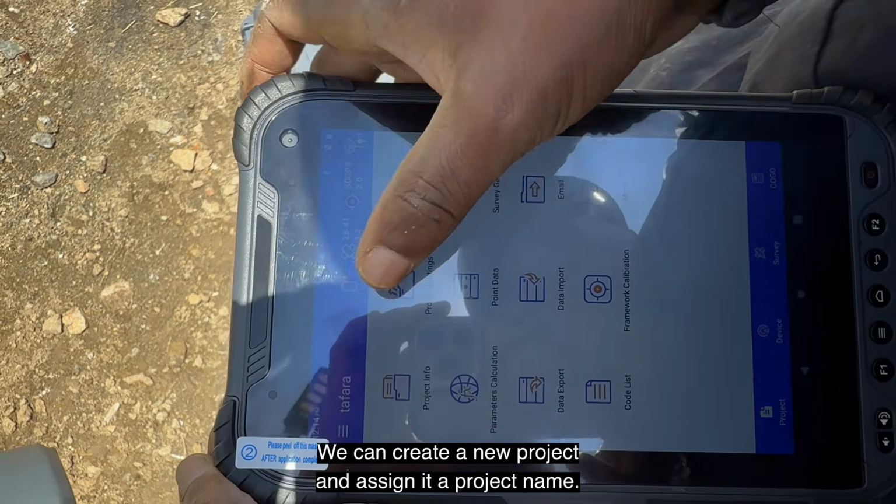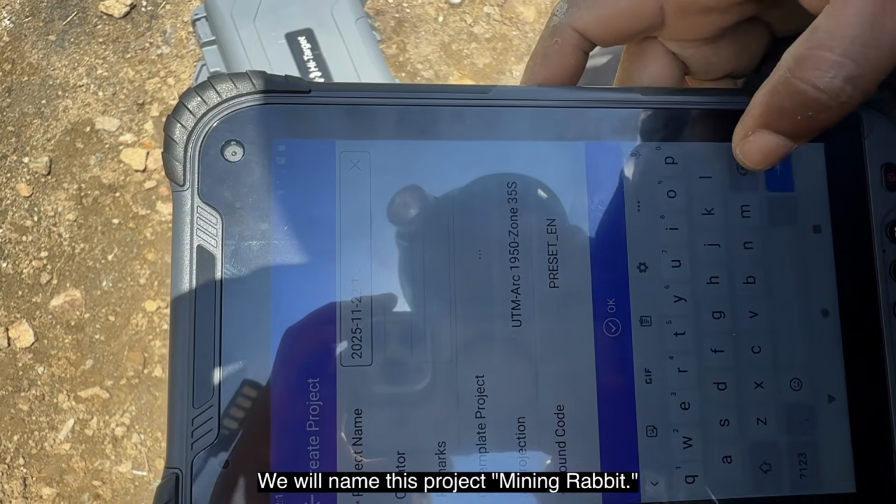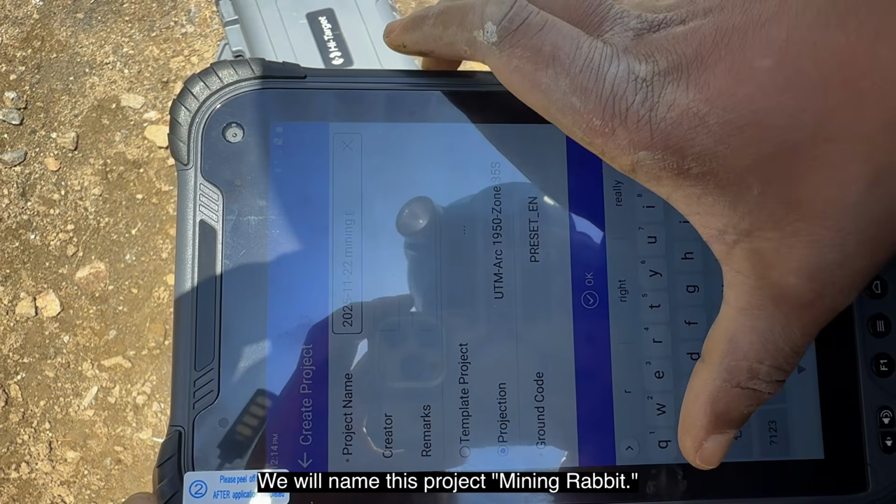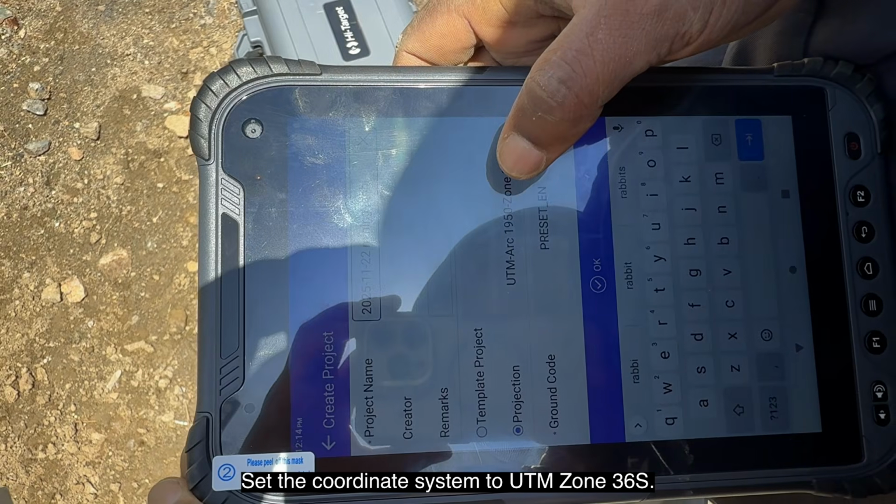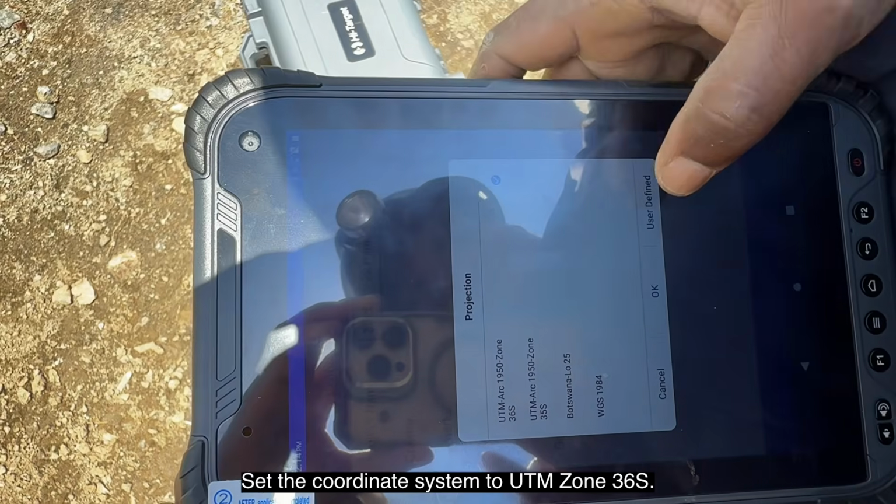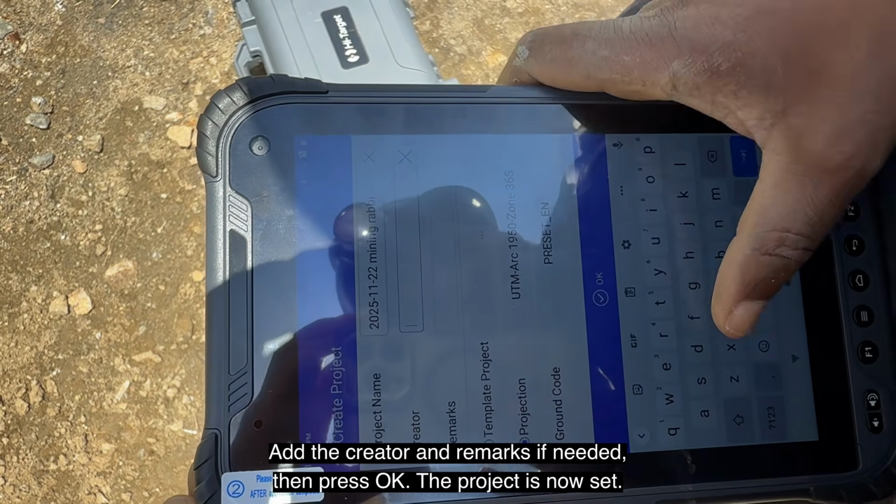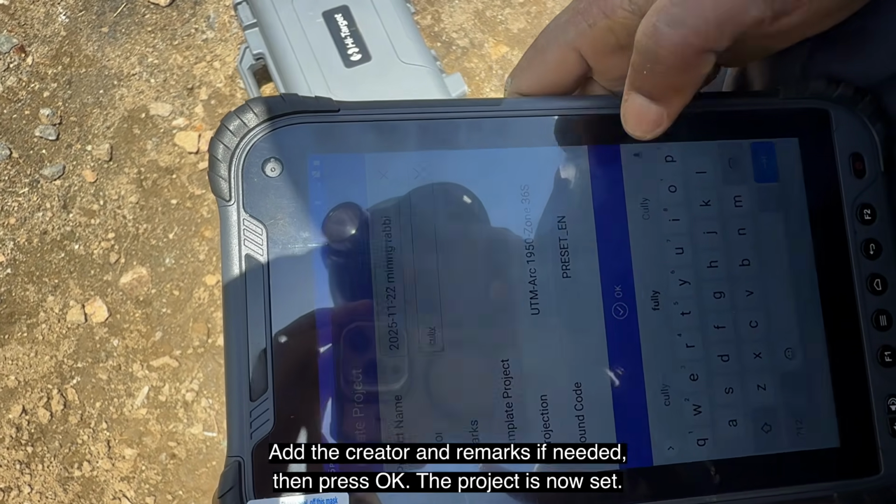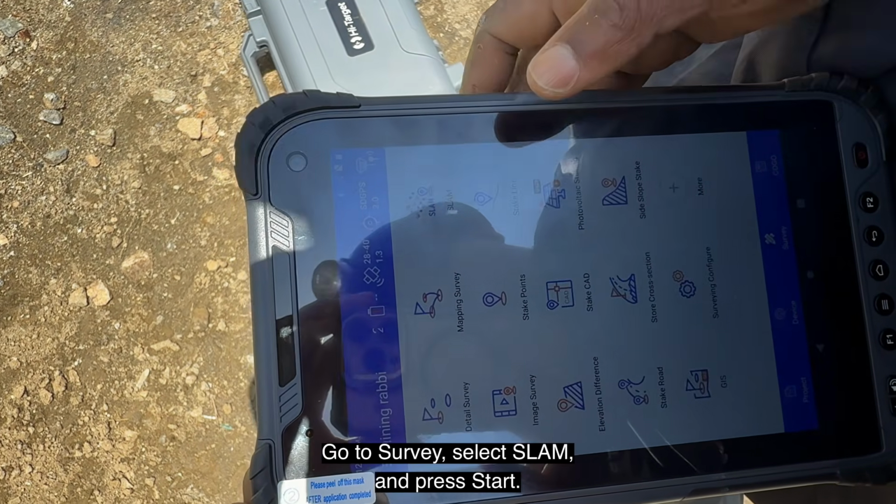So our project, we can always change the project. We want a new name for the project. We can name it Mining Rabbi. Coordinate system 36. Yeah, it's on 36 here. And okay. So creator. Yeah, we don't have any remarks, so just press OK. Then our project is now set.